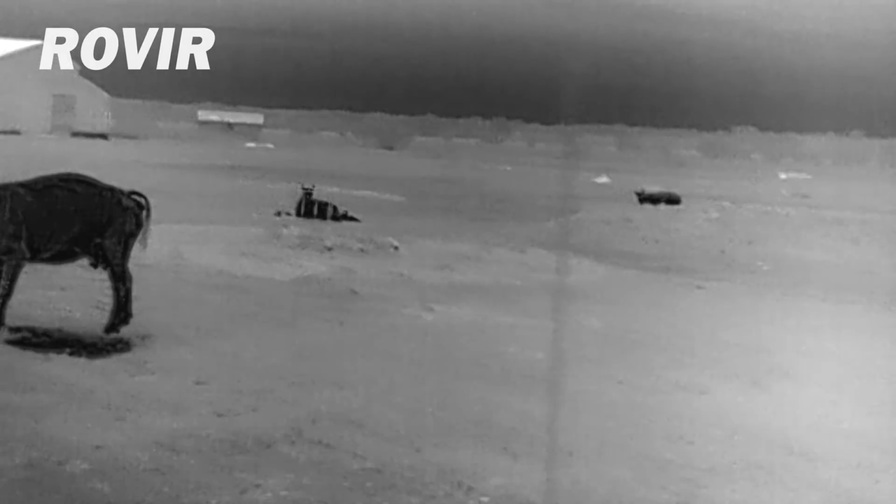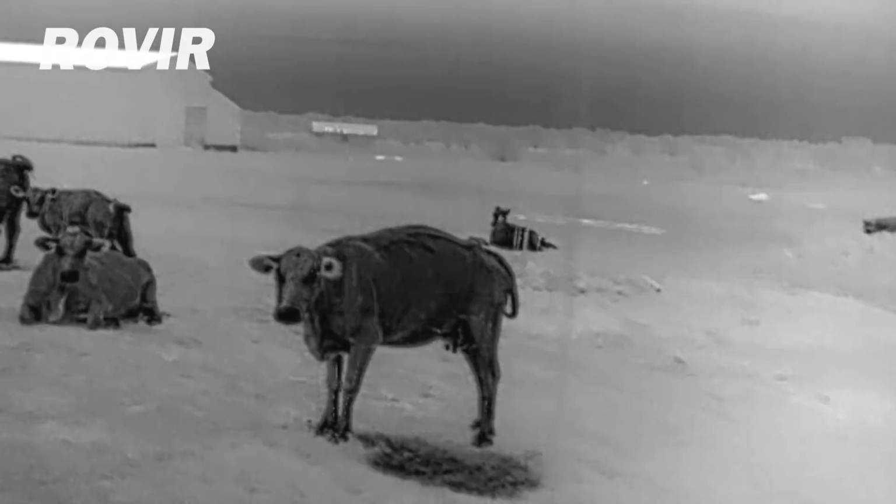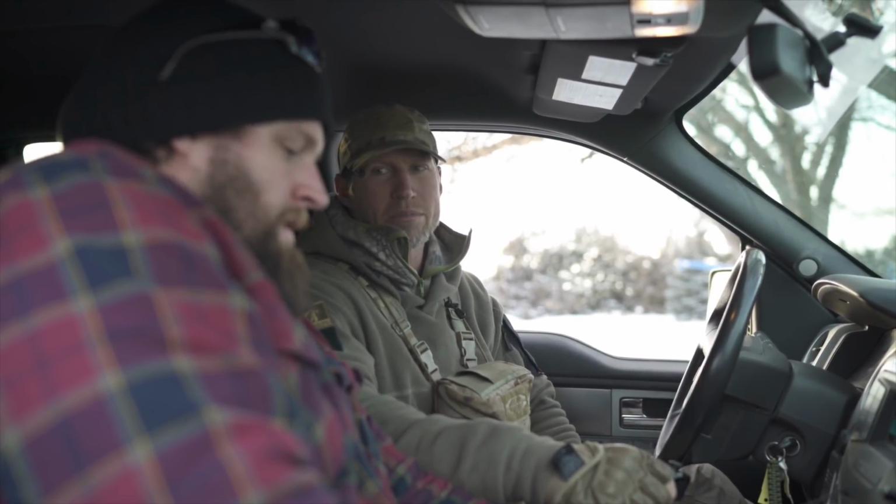I think you're going to be amazed, especially being a rancher. You could find your cows whenever it's 20 below outside. That'll be 100% functional, not just for hunting, but for checking cows, like you said. That'll be almost a game changer for us.